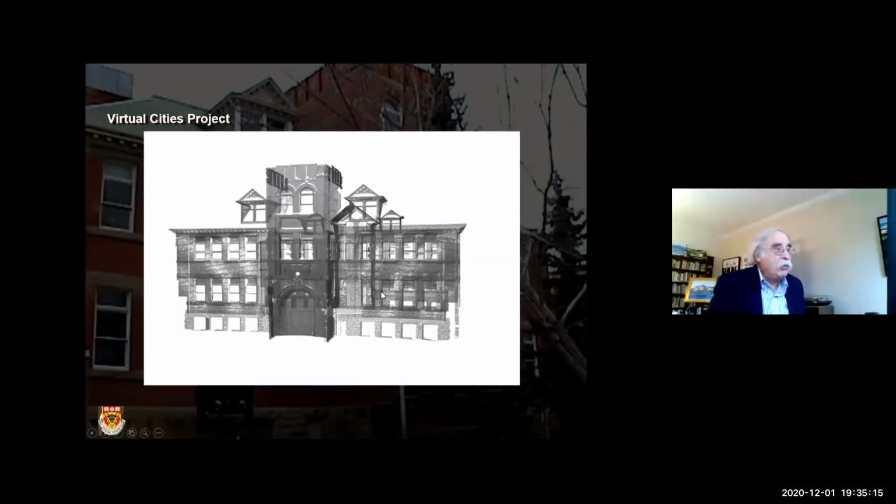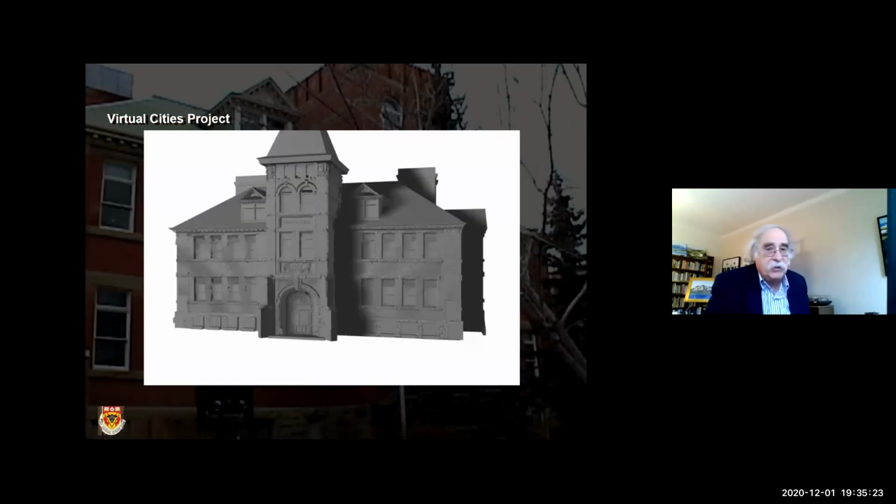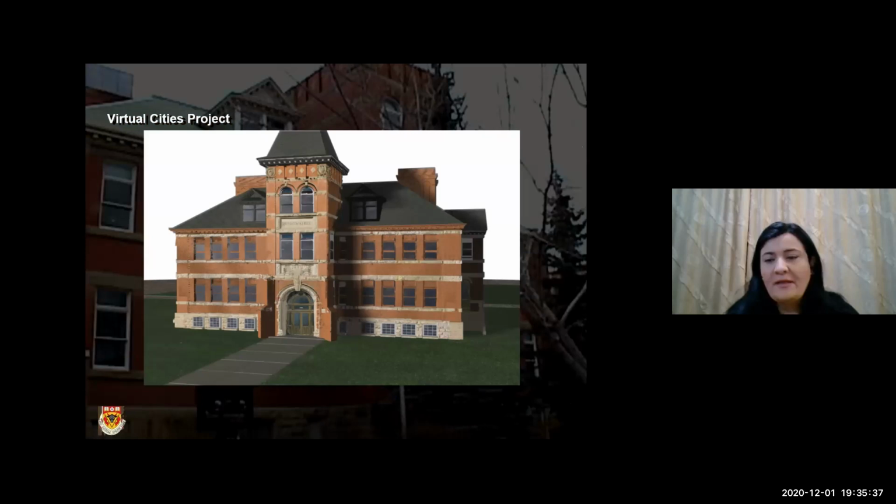And here are the points that made up the cloud, and there is the mesh file, and there is the finished building, and there it is with the texture map, and the missing pieces were modeled in CAD. So the missing pieces were added in CAD, right?